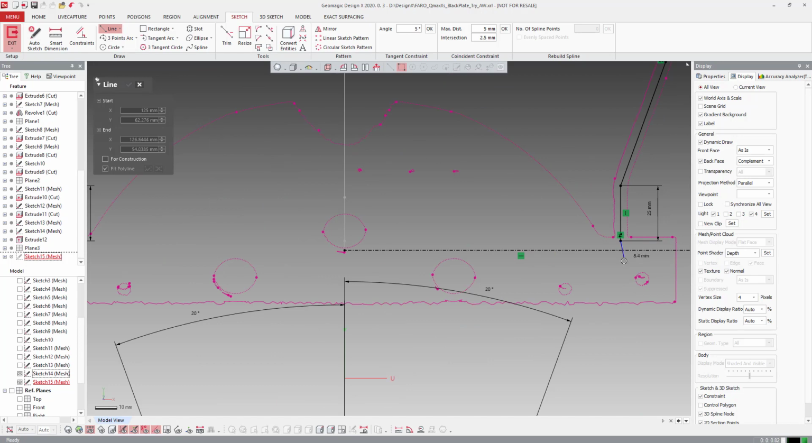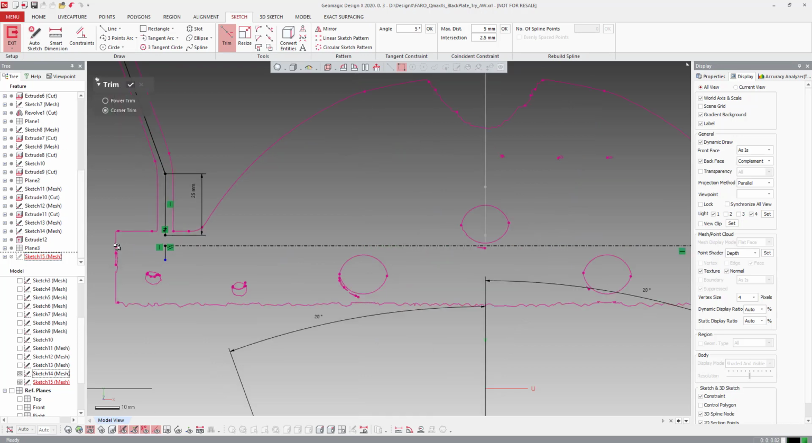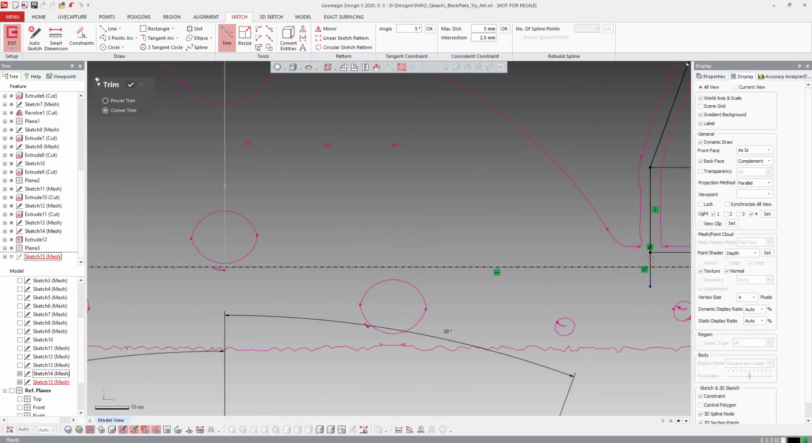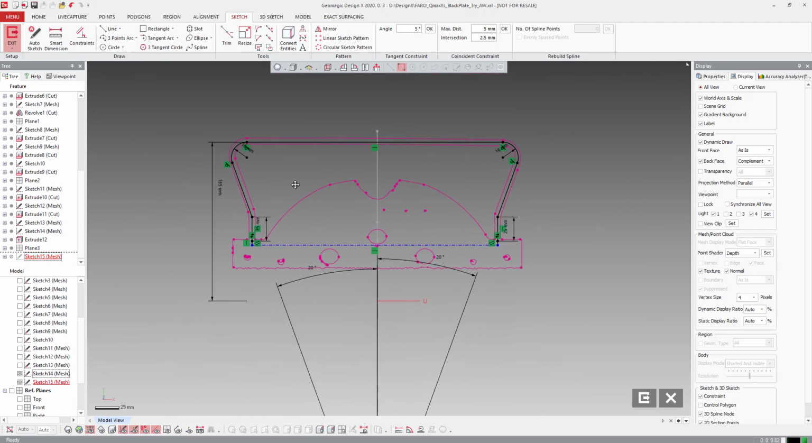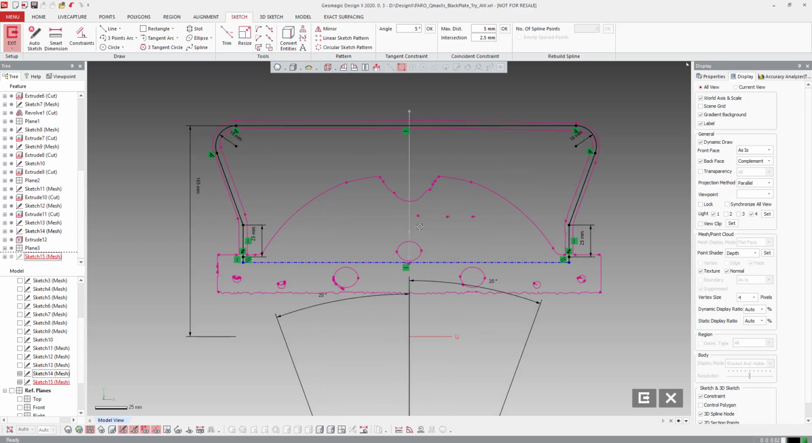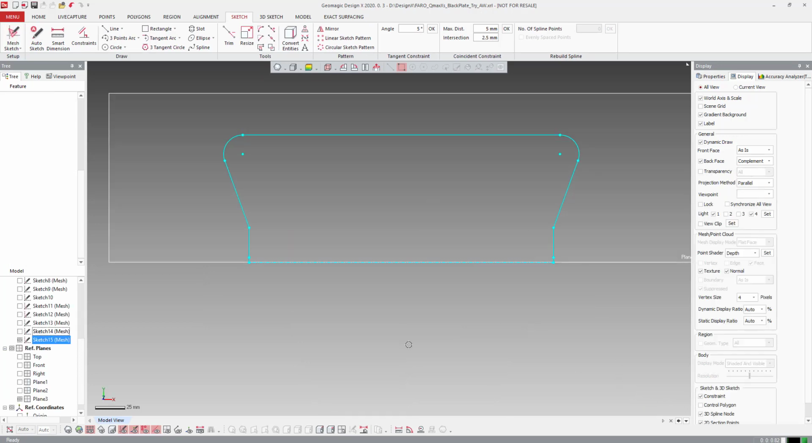These are really just extended back in. And then we'll come in and corner trim like this and that and this and that. Clicked on the wrong line over here. All right, so now we have that extended out also. And we can kill that sketch. And this is looking pretty good. So we'll hit OK on that.